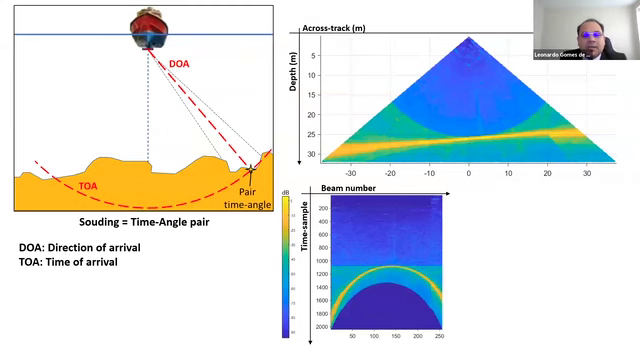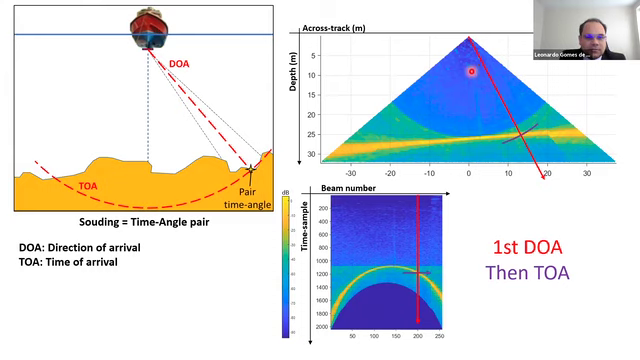A sounding can be defined as a time-angle pair. To obtain these pairs, we can start with a direction, picking a beam, and go through its time series to get a detection time. This is the classical conventional method.